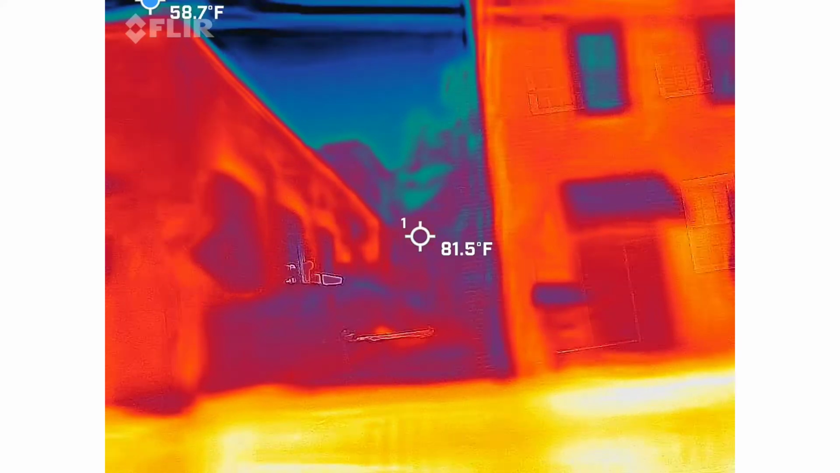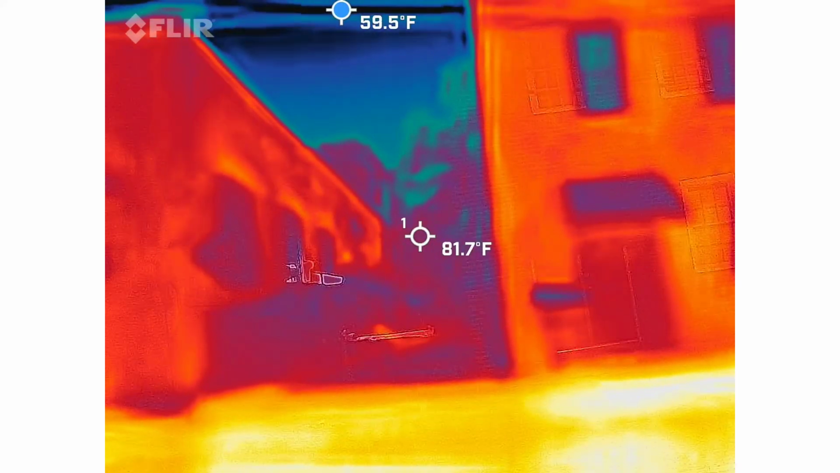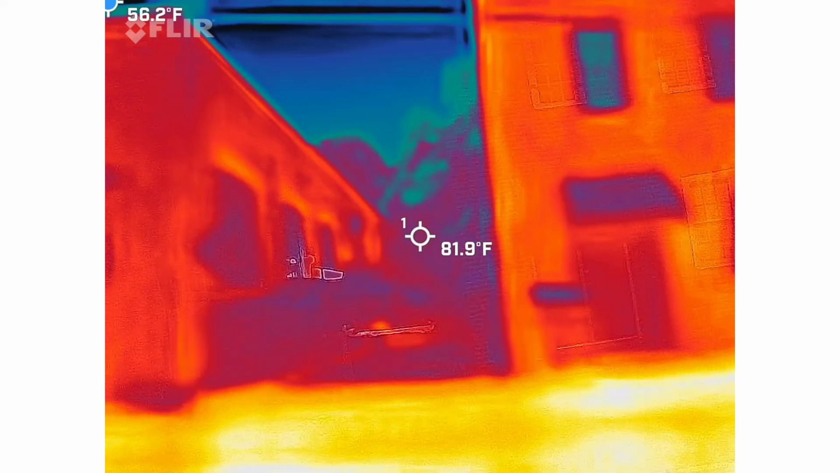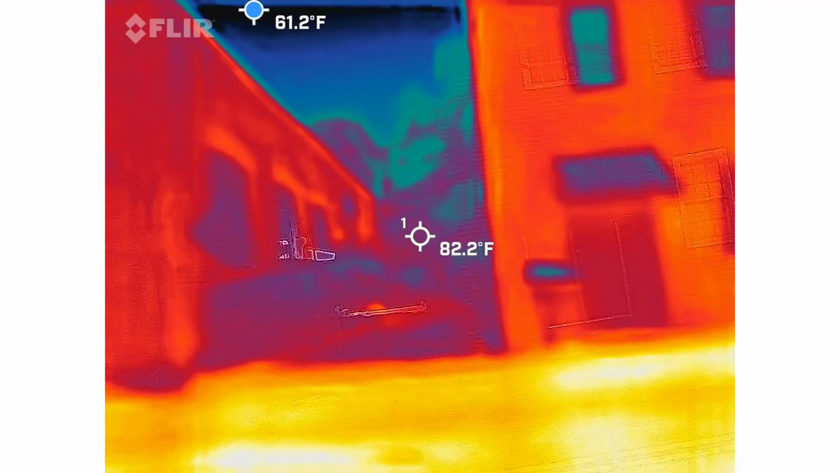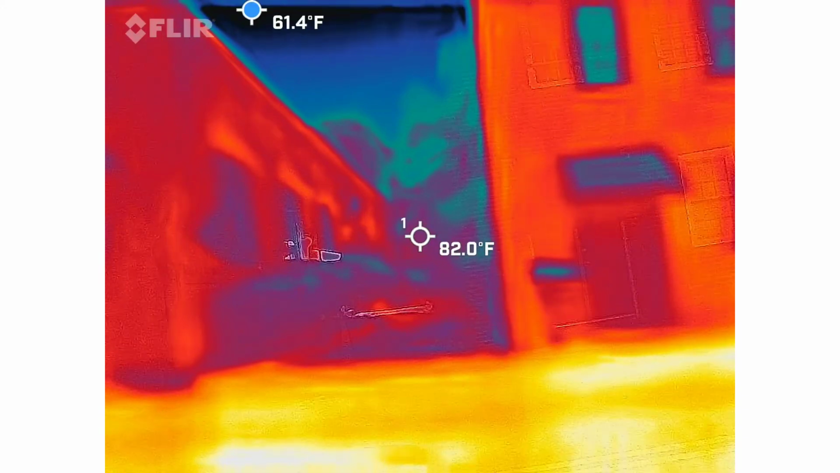I got a phone call from the tourism office asking me to either go down halfway or to reroute my tour. We're allowed to go down halfway, but it's not fair for my 10 people to try to investigate a small space with 20 to 60 other people in there from other tours. So that's why we stay over here.